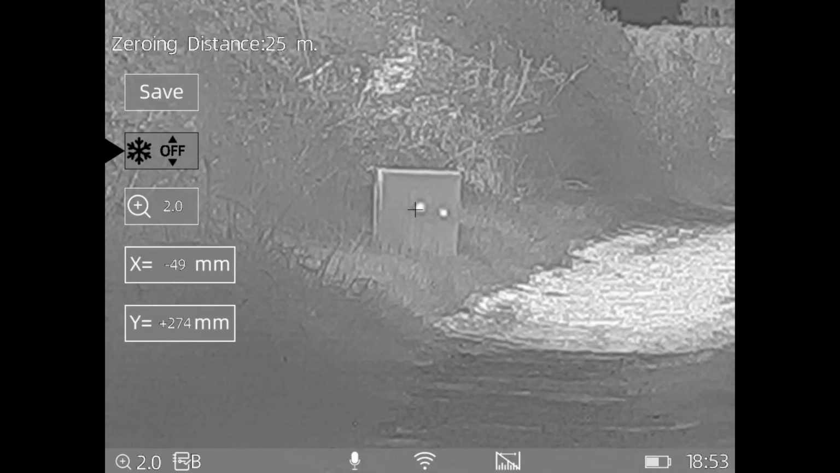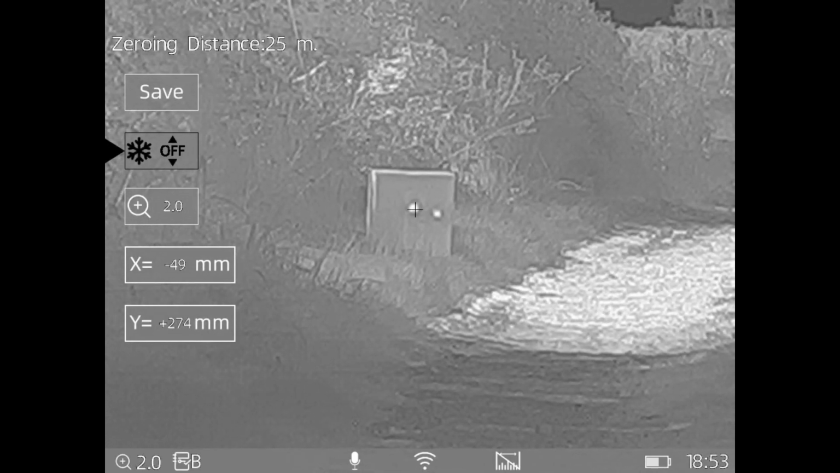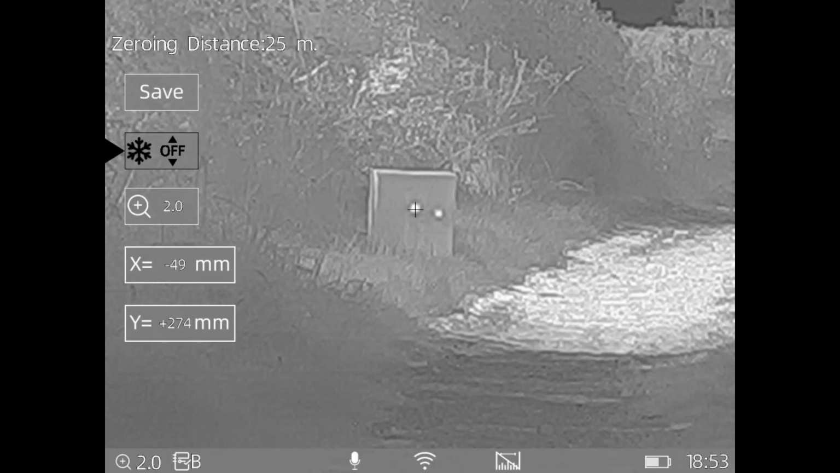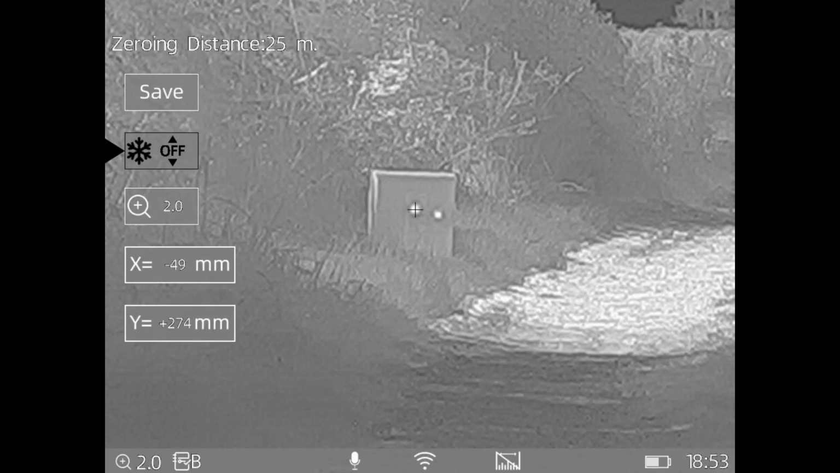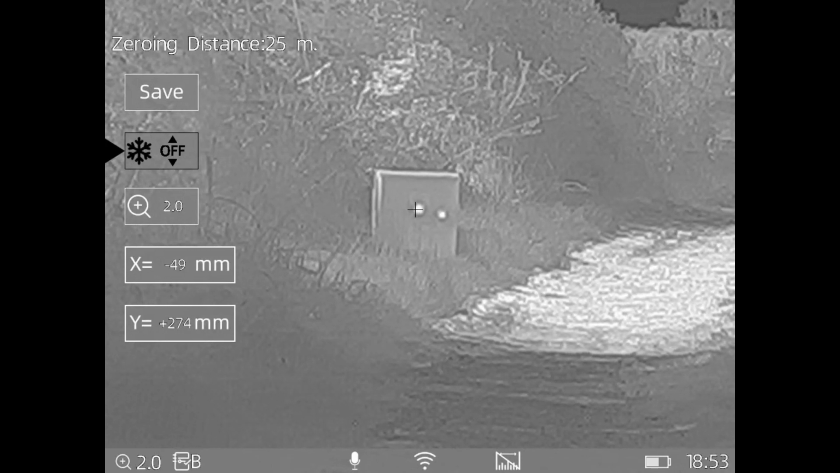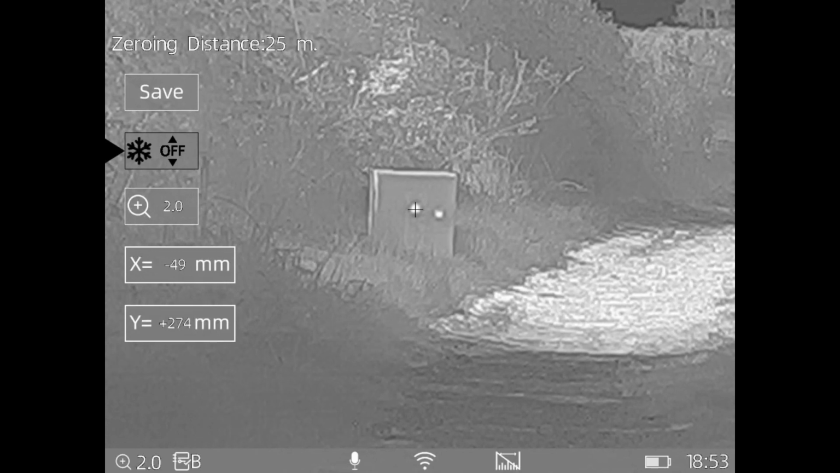Press on that, and then really good how Thermtec do this. You can steady your crosshair on the center of that patch here. Let's just come up a little bit. There we go. And then instead of pressing a button and jogging it about, you just hold it steady and just turn the dial, the left-hand windage dial. And there, it's frozen it. So, yeah, it's frozen it. Select that. Go down.